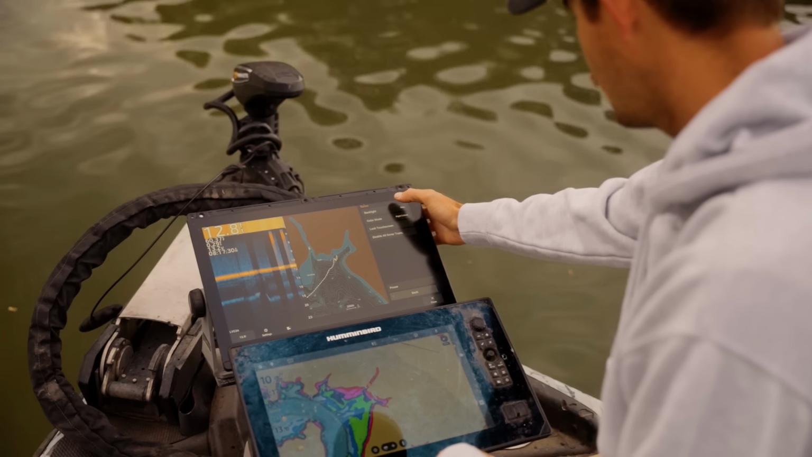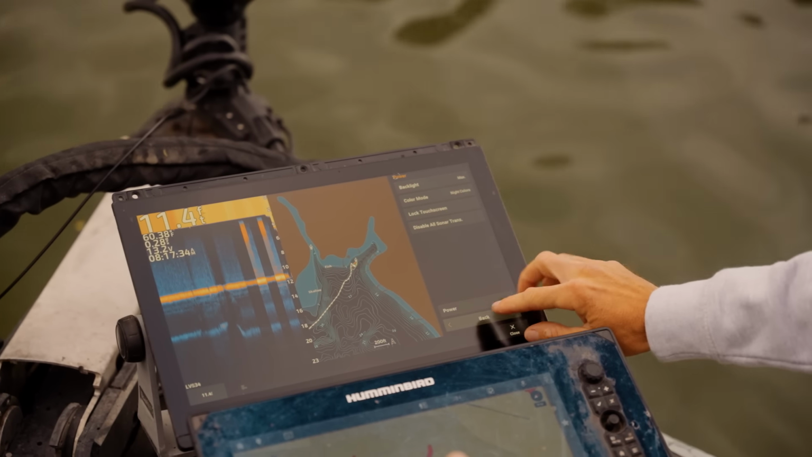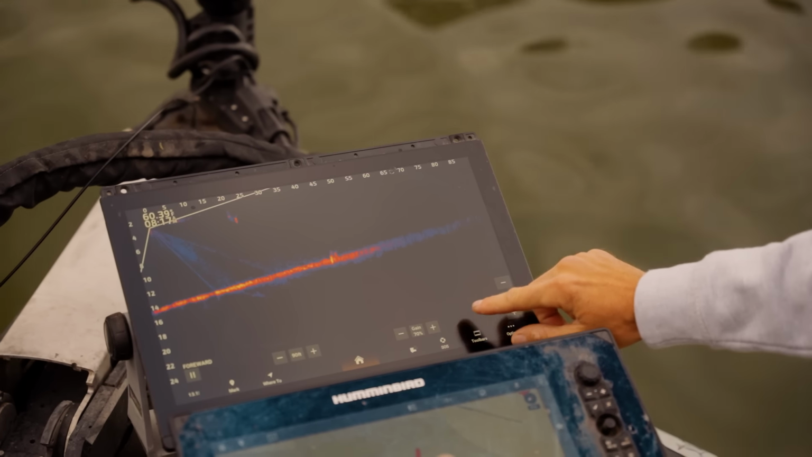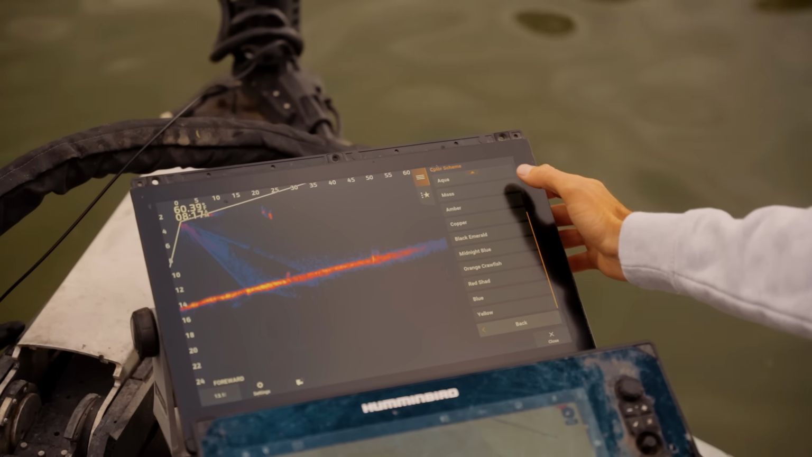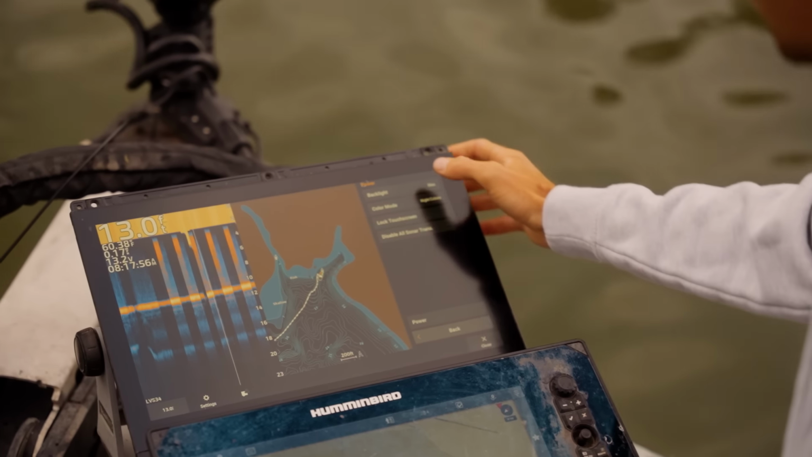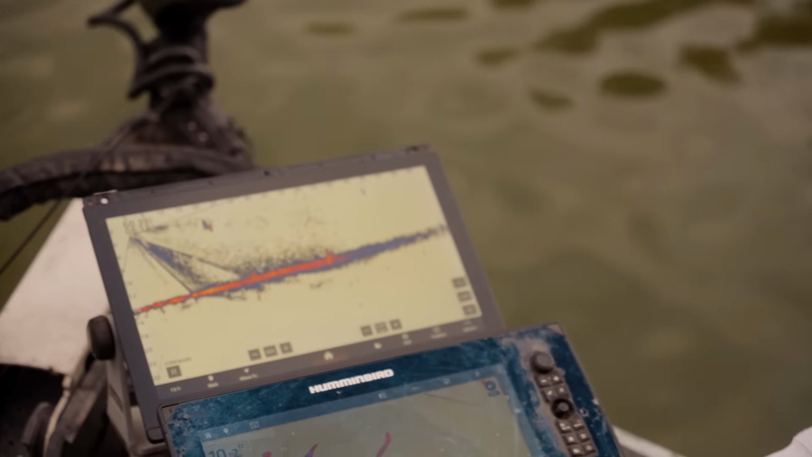Another thing that I like to do, I'll come in here to my colors, and I actually run my colors on night colors. So this color palette that I'm using is actually yellow. Let me show you this. If I run this on day colors, you go back and look, check out that.